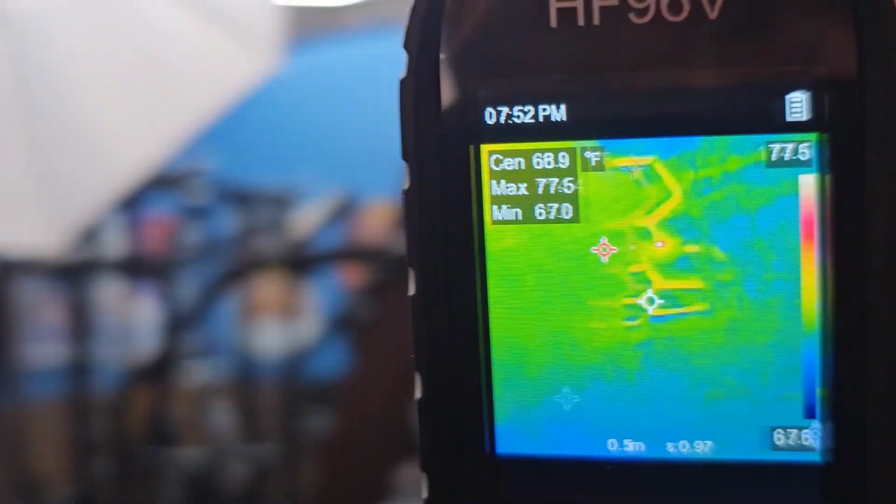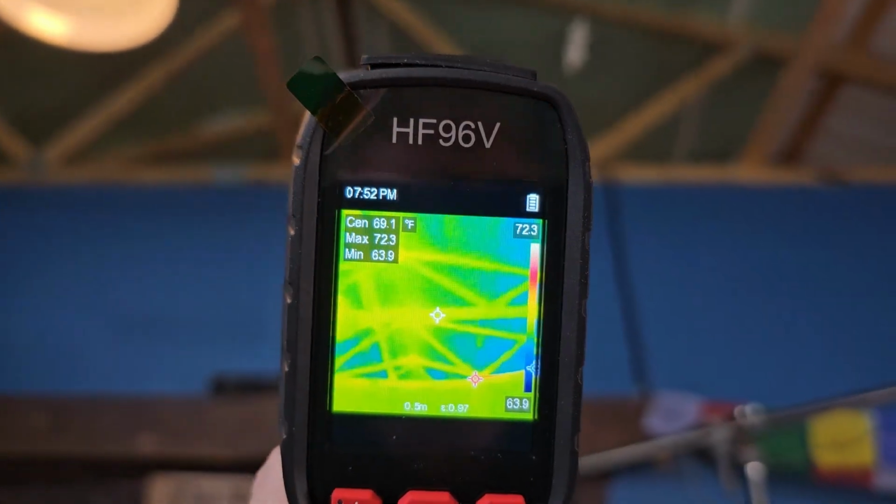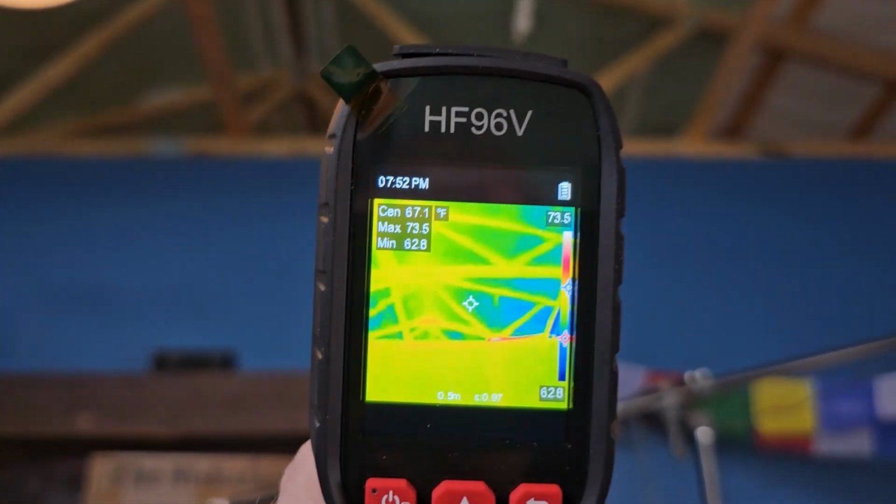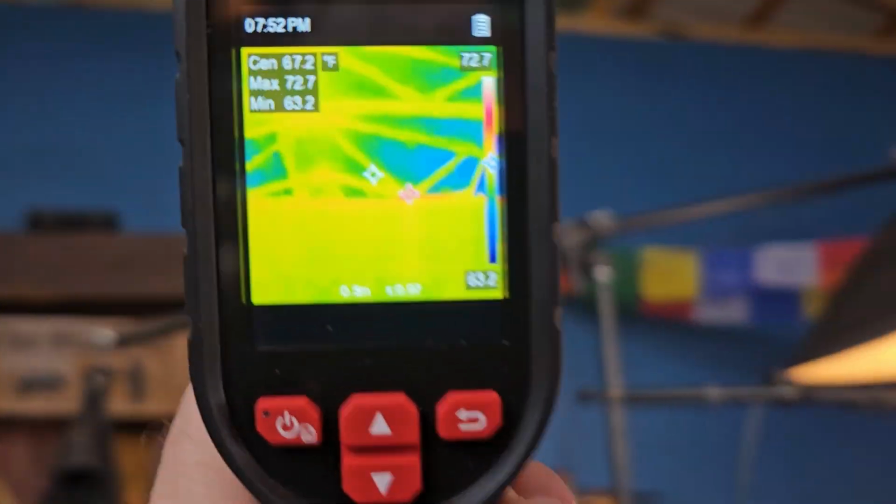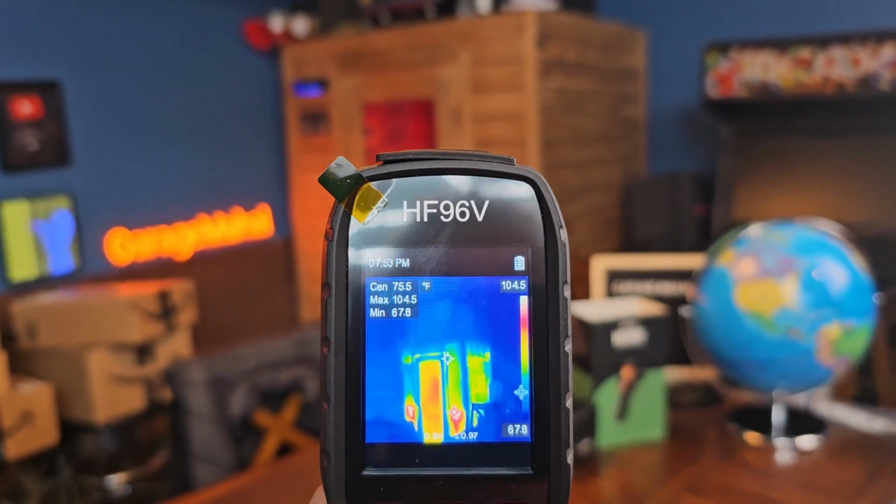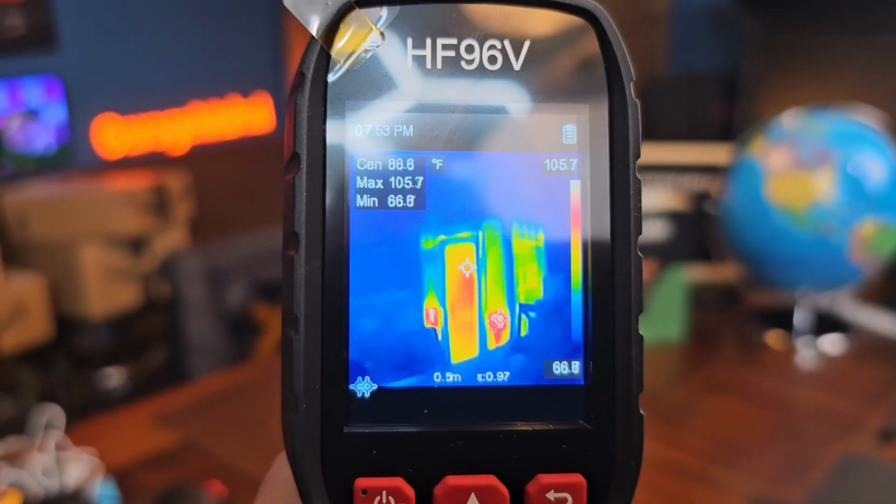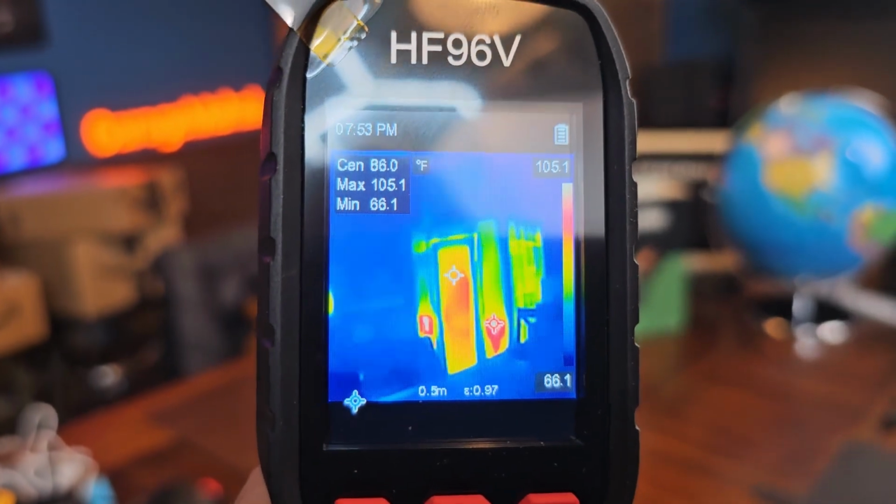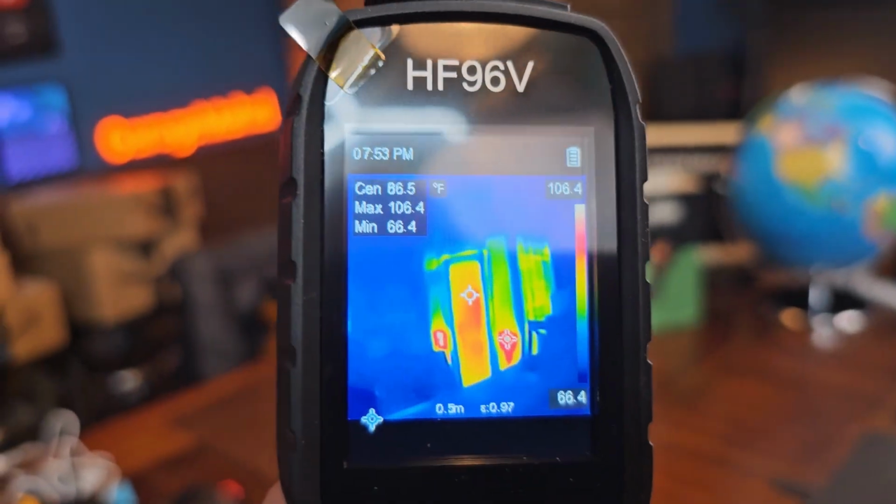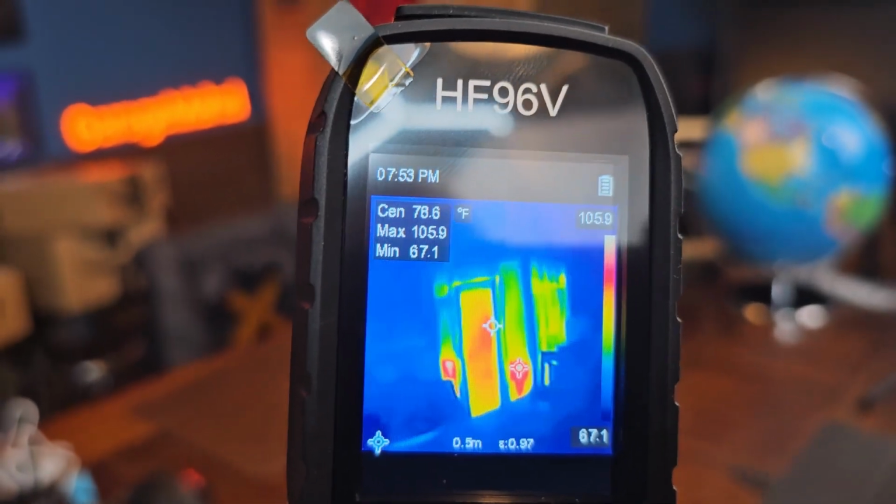So really pretty fantastic. And then looking over on this side of the garage, again, you can see the temperature difference and everything. And then back to the sauna, across the room image. And that is just really wild looking how you can see behind the wall, that red area, that's actually where the heating elements are, infrared heating elements.